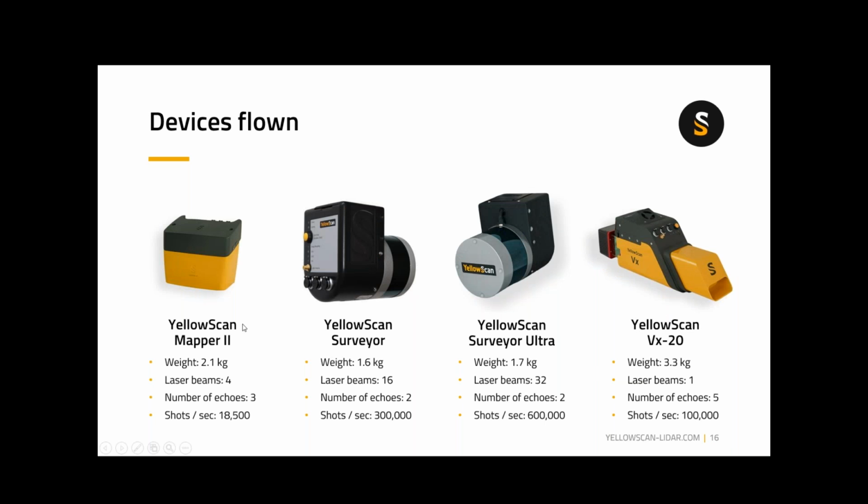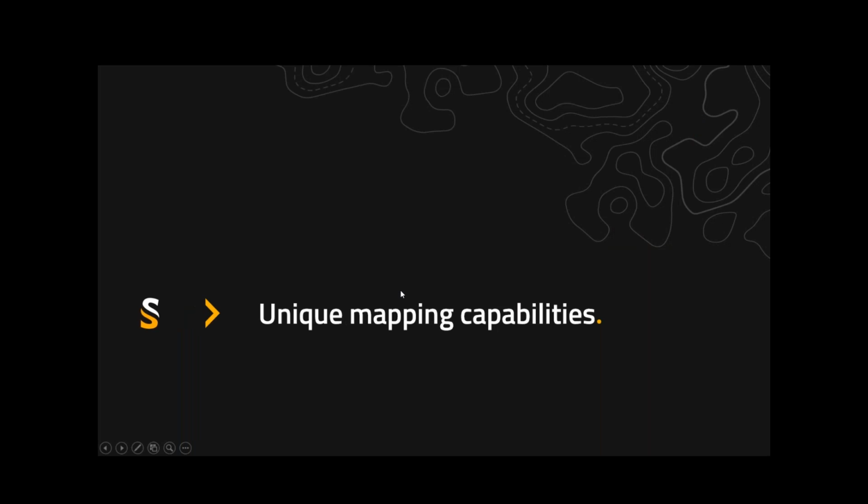Just to give you a very brief comparison of the different systems: 4 laser beams versus the 16, 32, and the 1. The number of echoes, the standard Velodynes right now are 2 echoes. The Riegl-based systems in the VX series, a maximum of 5 echoes. And so you can see also the density of the data being collected, from 18,500 to as much as 600,000 shots, laser shots per second, and then 100,000 for the single laser of the VX.